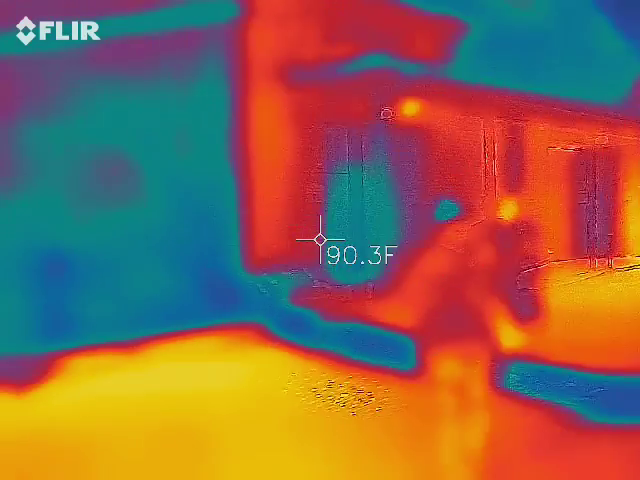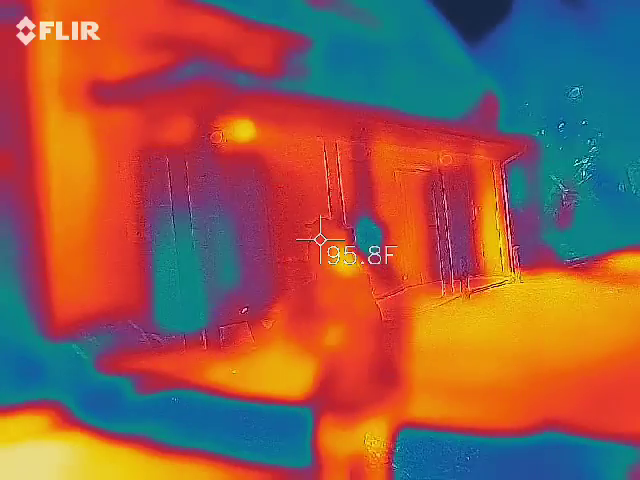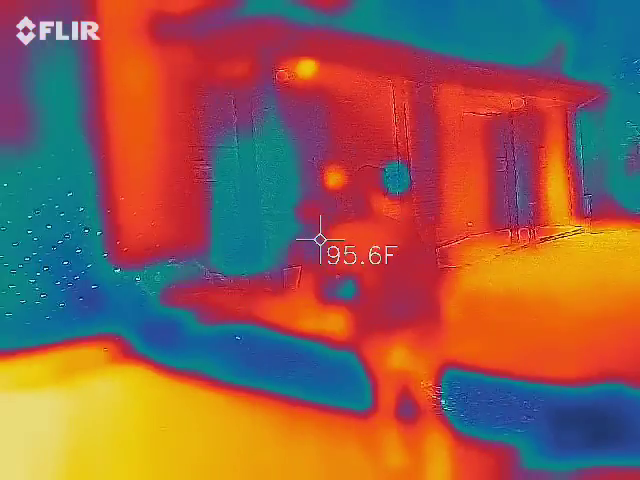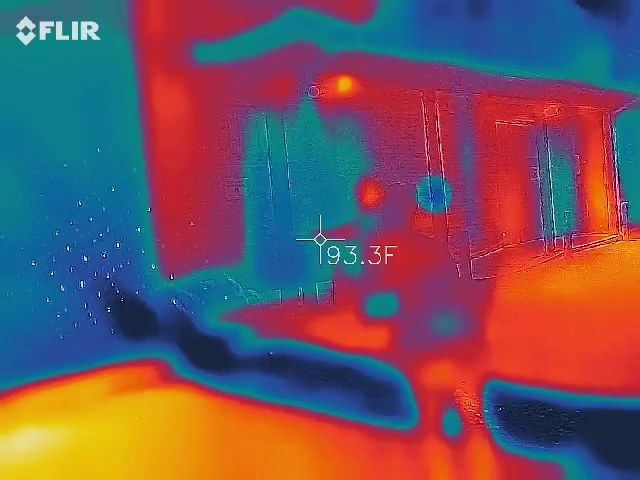Tell me where the cold spot is. Let's see. It's right on this pole. Okay. It's going to be colder, but it's to the left, behind this door, to the left of the door.